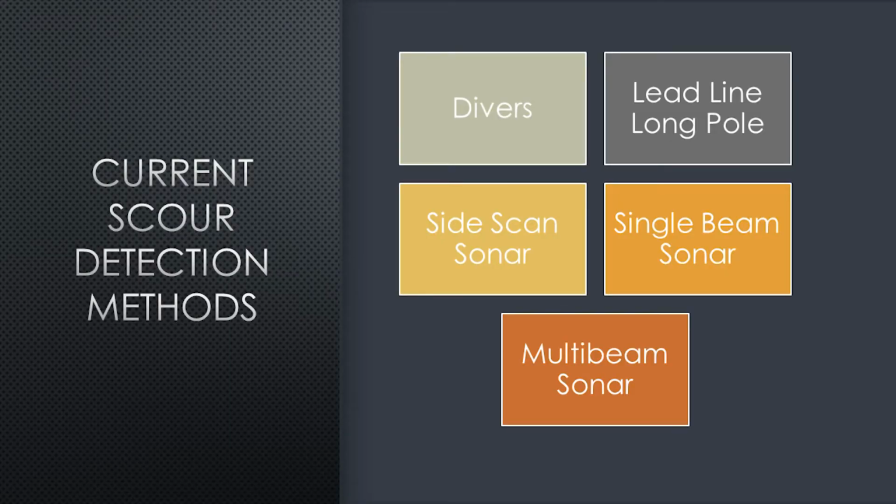Side scan sonar is also being used. That's more of a visualization tool, kind of imagery. We'll talk a little bit about how side scan sonar differs from a single beam or multi-beam system. When I started talking with Mike Hill and his group at RDOT, they were using a single beam system to look at what is going on around bridge pilings and so forth. And what I'm going to be talking about today is the multi-beam system.